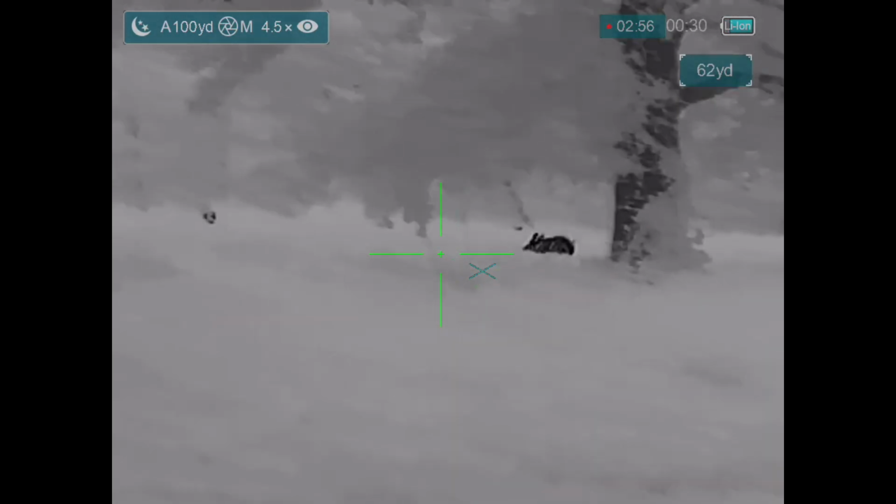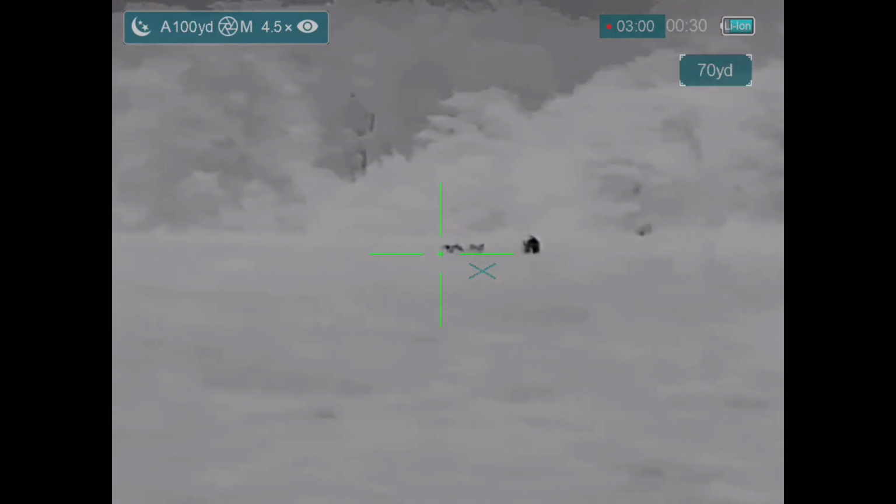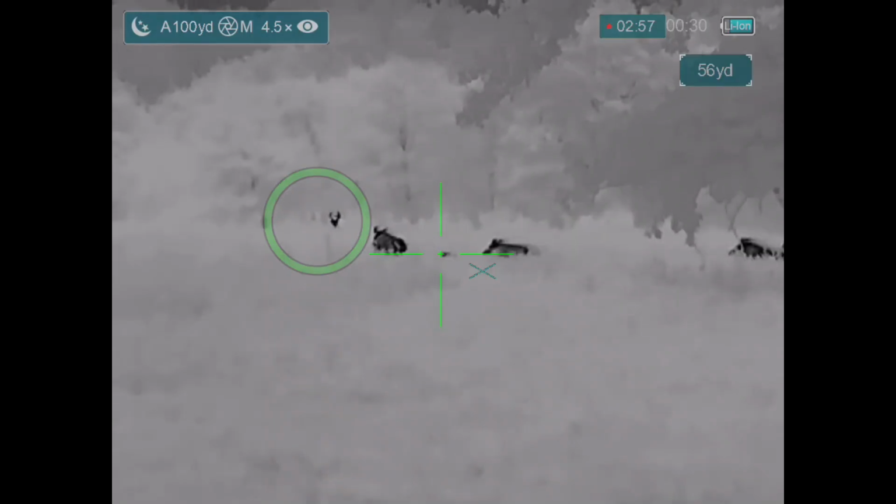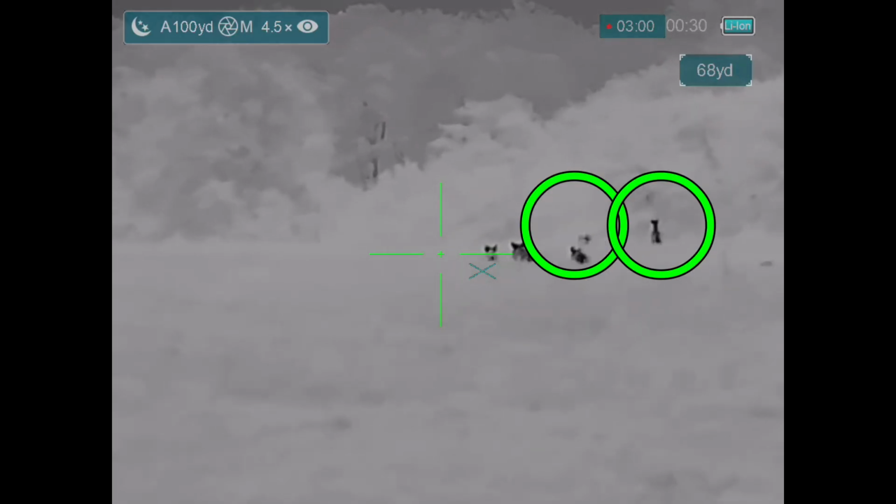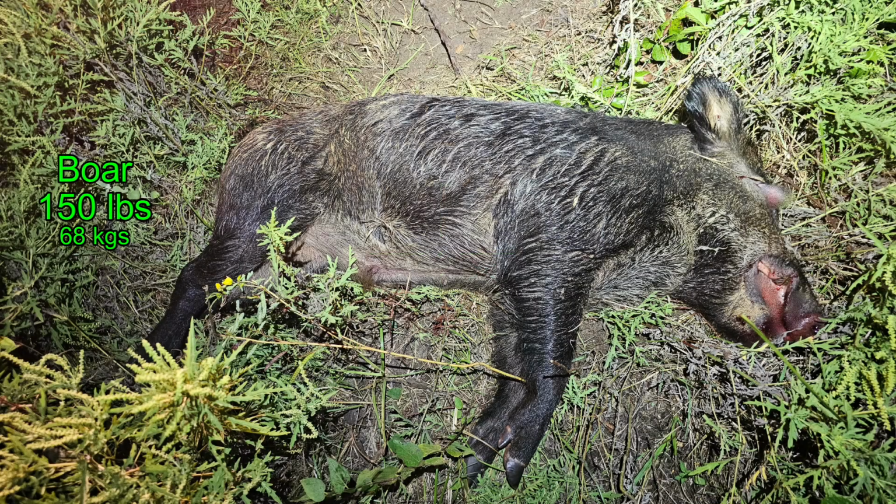It goes down, I overled the second hog, and then I see what's going on here. This is again in slow motion. We've got a deer there. Got another deer right there. So I'm not going to be shooting anymore at the running hogs with the deer in the background behind them. And the last hog of the hunt was a 150-pound boar.